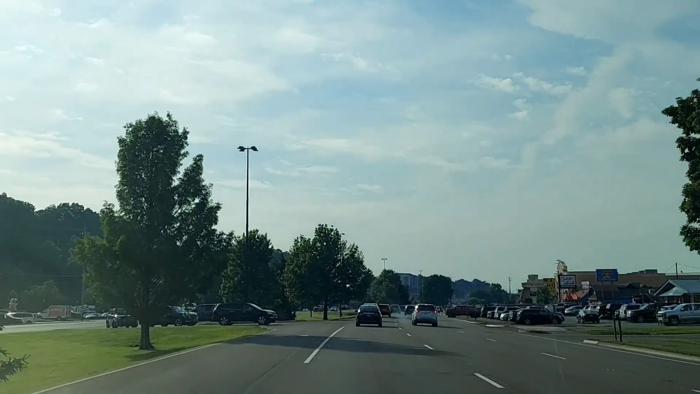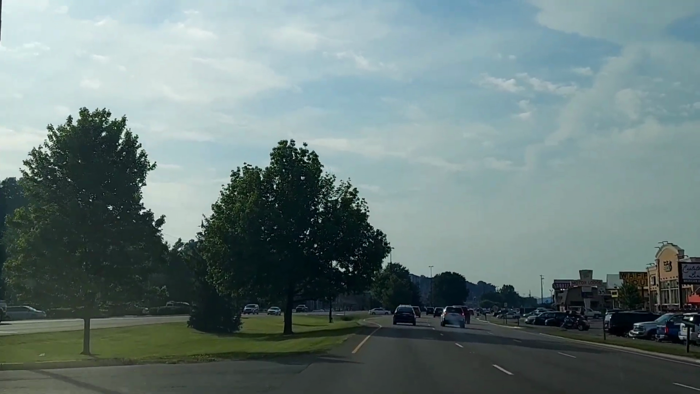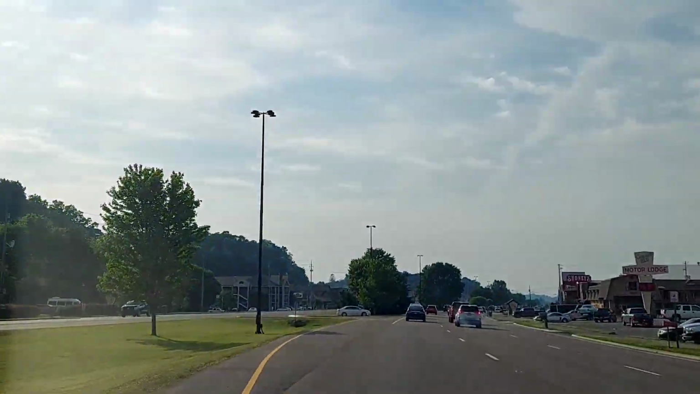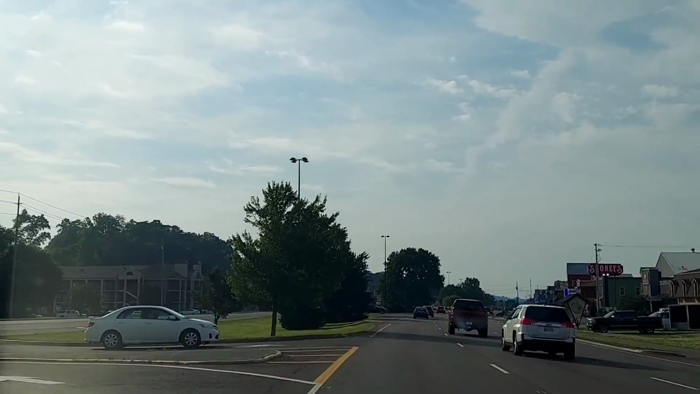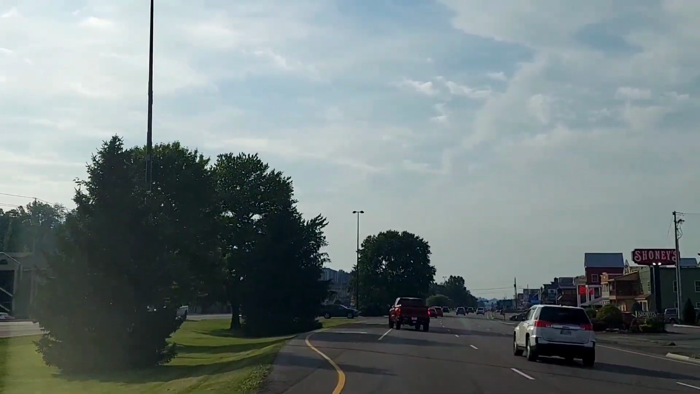But now you get a perspective of, this would be heading to Sevierville, and you get a perspective of the traffic, and just look at the stores on the right there. All the parking lots have cars in them, and people are doing well, and the economy's doing better, but it is costing you more to do things.